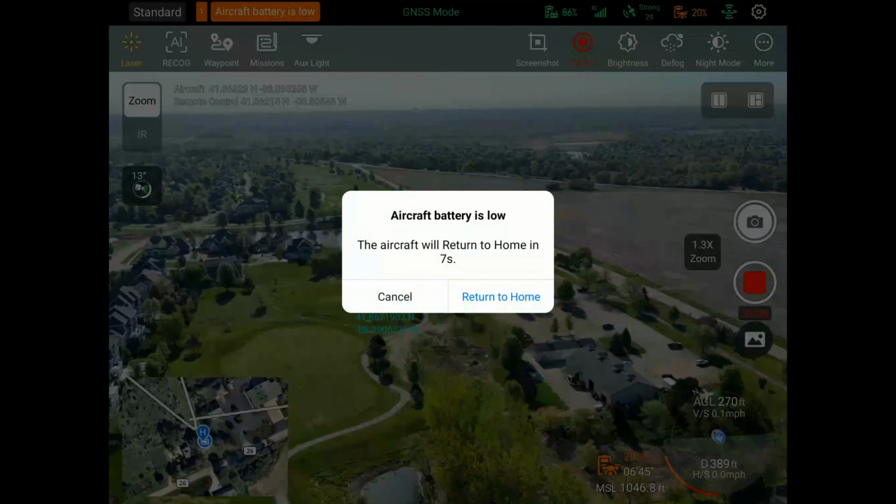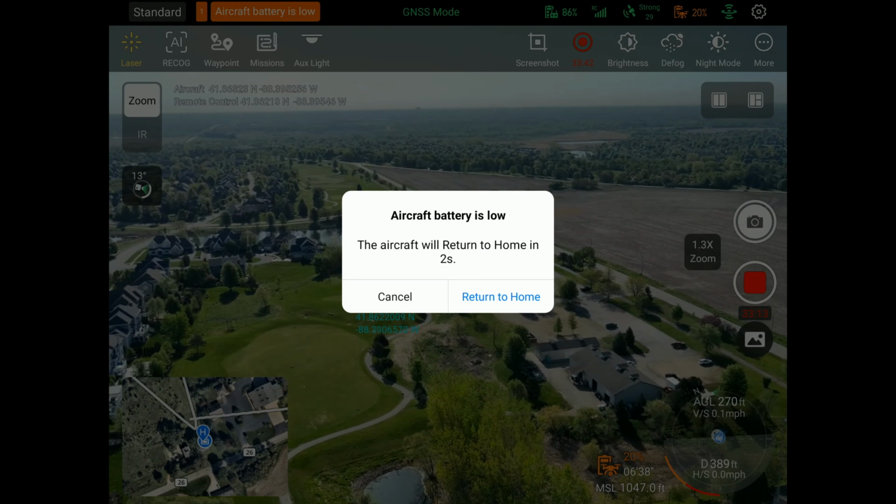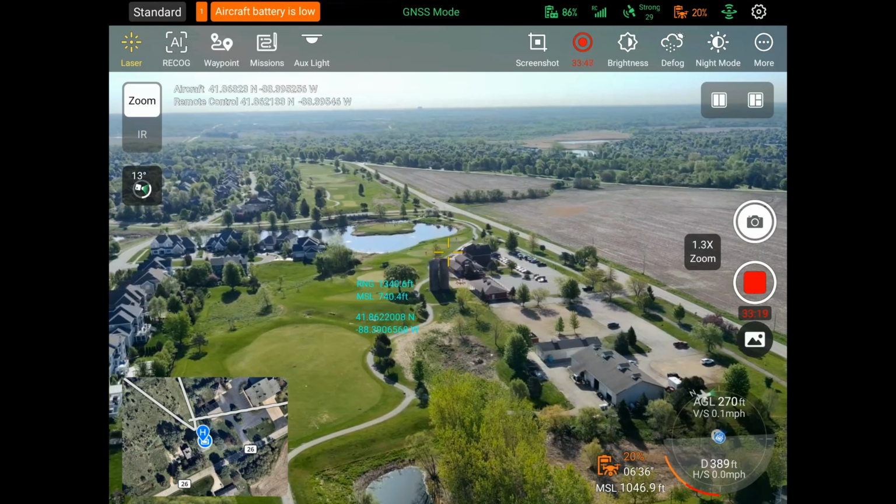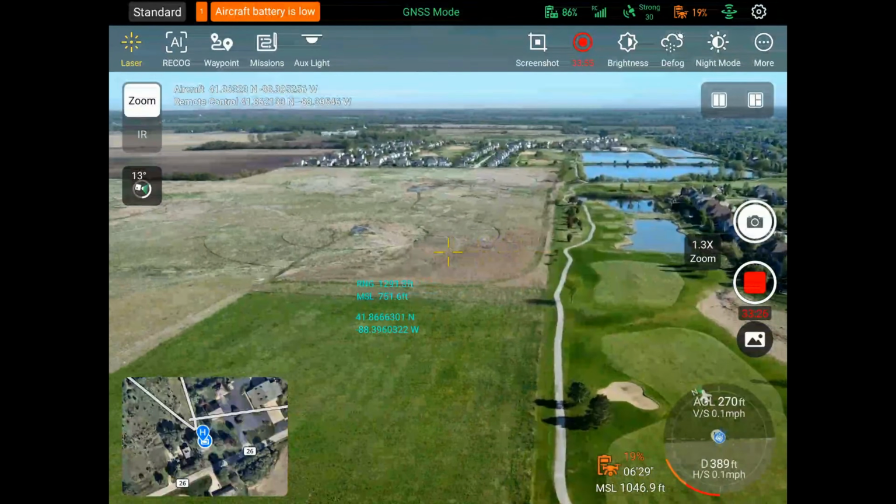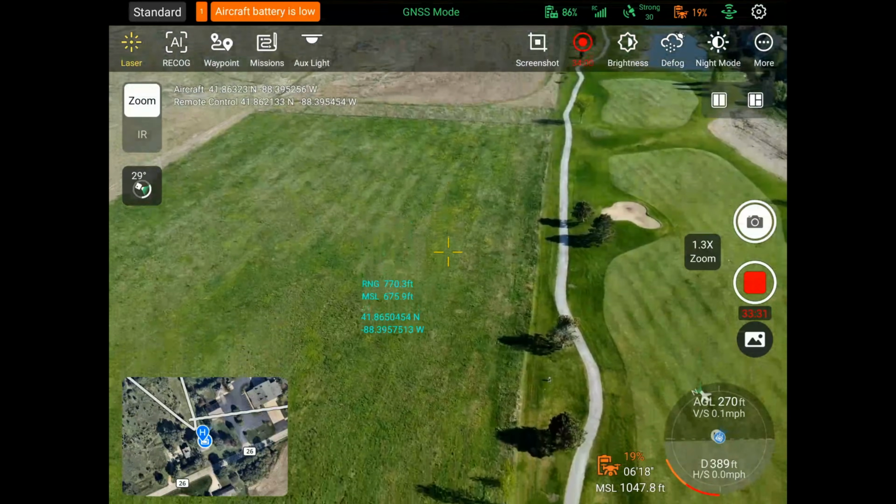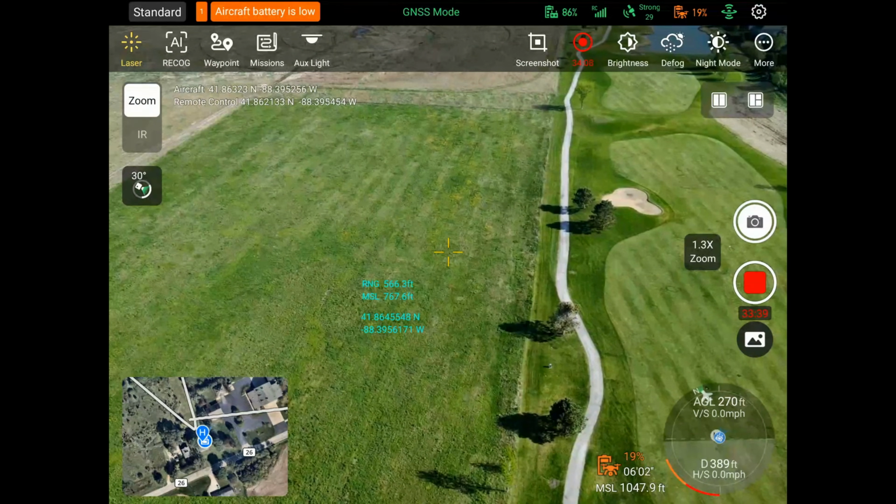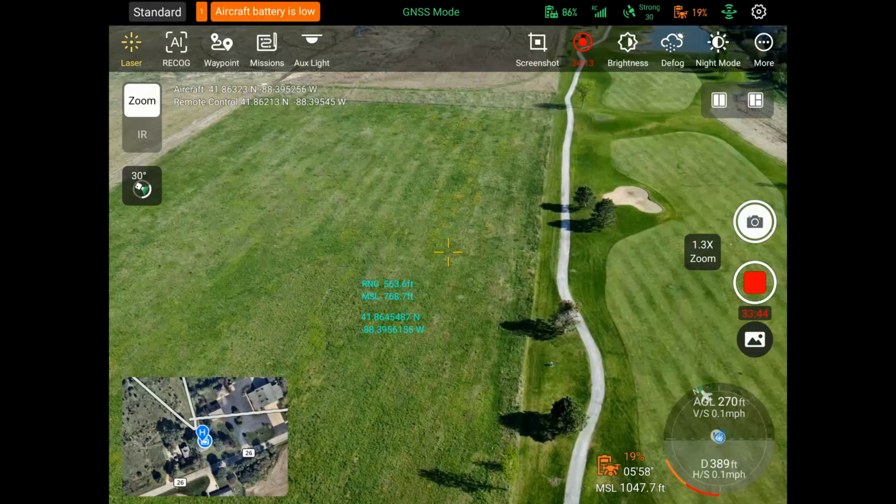So the aircraft battery is low. It's saying it's going to return to home. I don't want it to return to home because I'm very close. It's at 20%, so we've really got a little more battery life left in us. But you can see the laser rangefinder is pretty great. You point it at an object, it's going to tell you exactly the location of that object. And in the top left corner, if you can see there, it's going to tell you the exact GPS location of the drone and of the remote control as well. So you're getting a ton of information here.